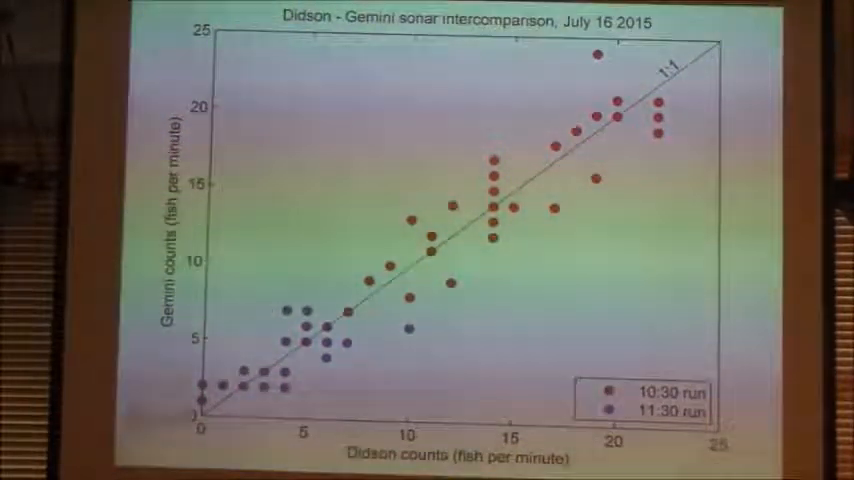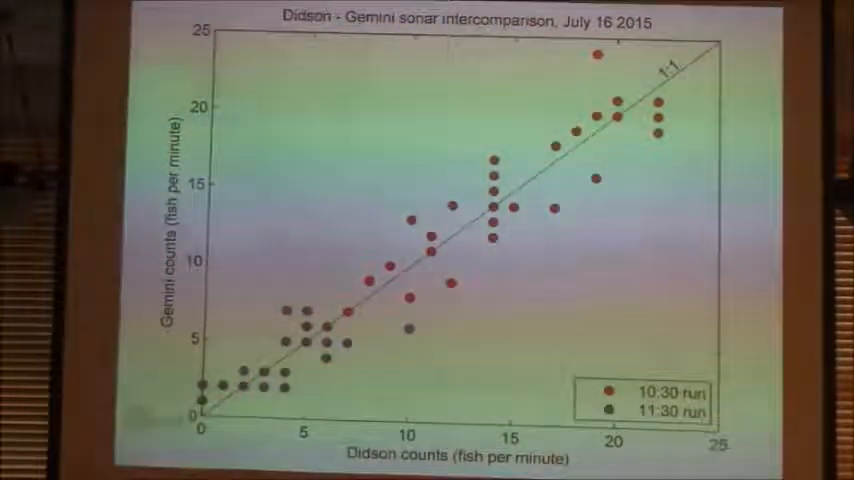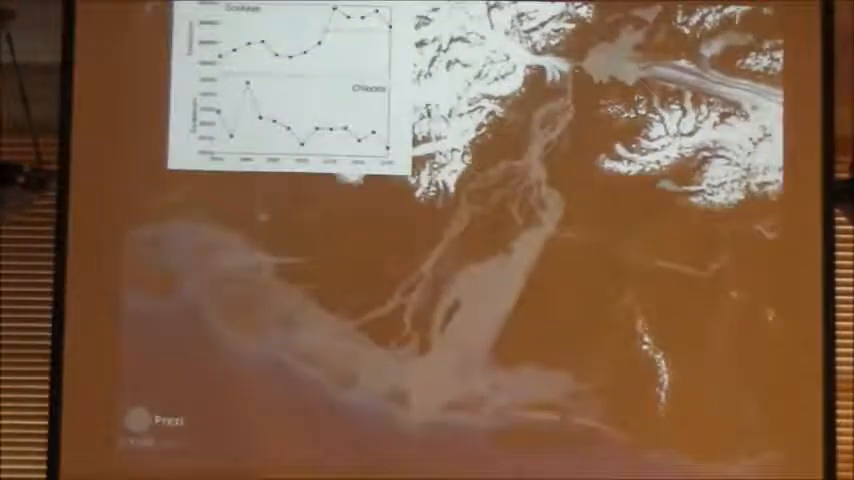Yeah, and I spent some time staring at those videos, and it's kind of interesting. Sometimes the state sonar would see fish that the Gemini missed, but sometimes the Gemini would see fish that the state sonar missed. So neither is perfect, but they're both seeing about the same thing. So good. We at least had established that we could see fish passing about the same way that the state guys were doing.